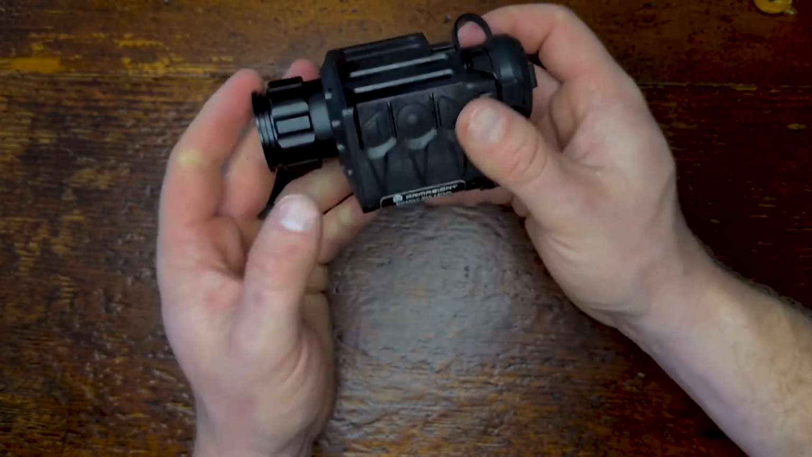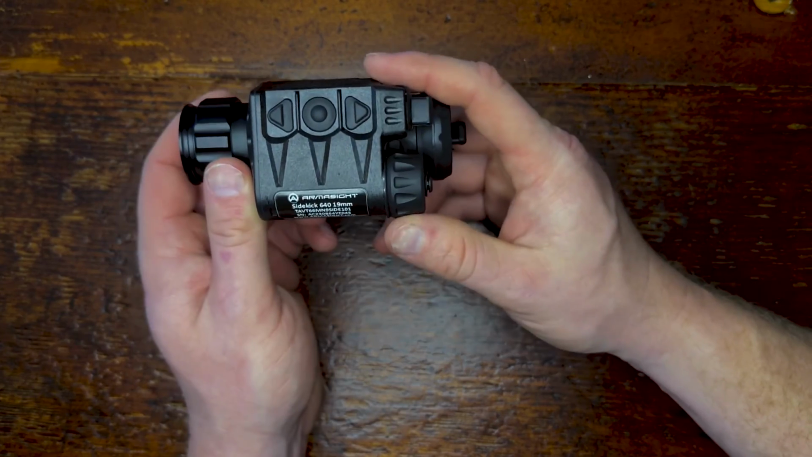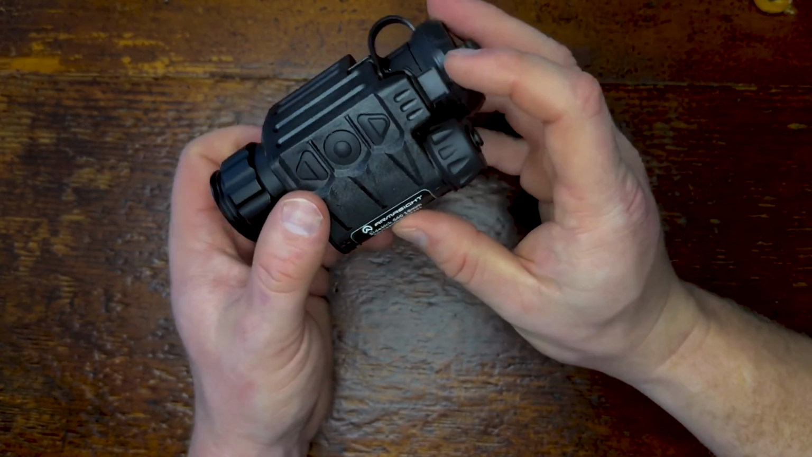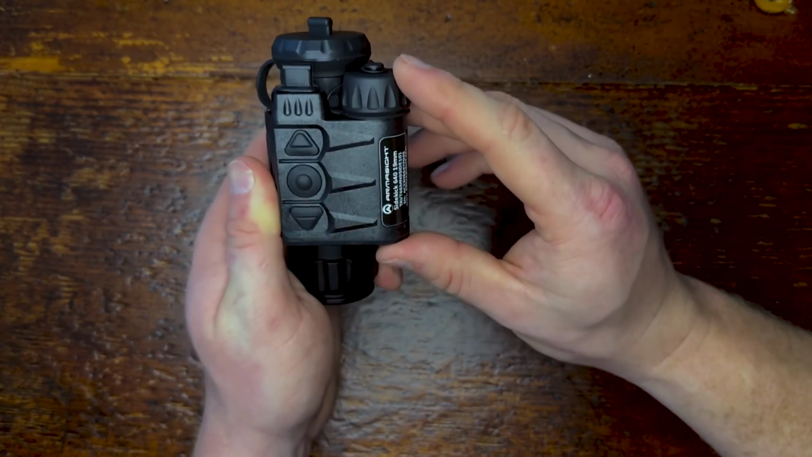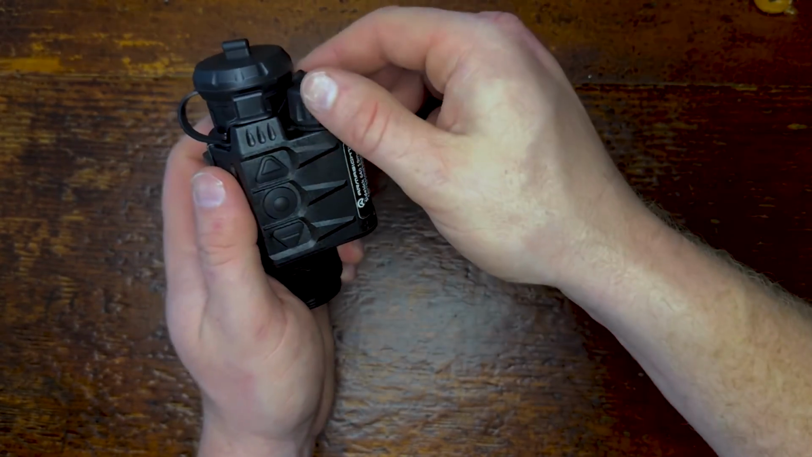So I'm going to have a more in-depth video on this coming up. This is just the overview to get you guys another data point if you're trying to make a decision as to whether or not to buy one of these coming in the new year. But this is going to be the one to watch in 2024. It's a very cool monocular.